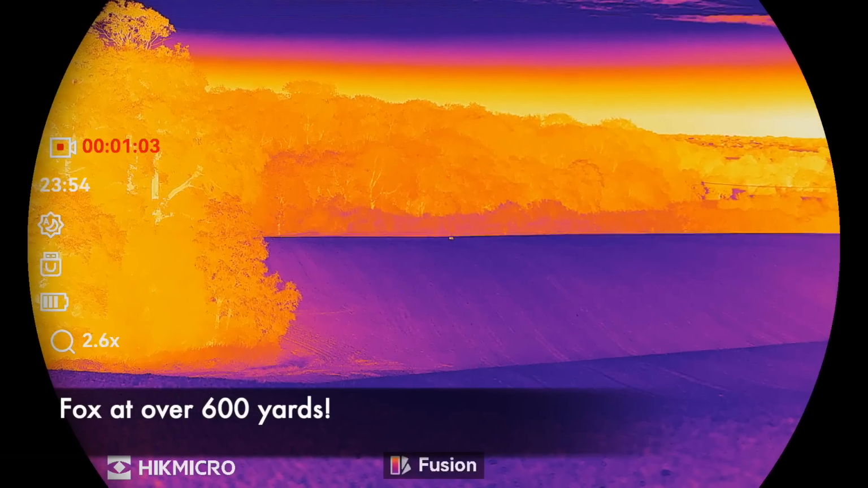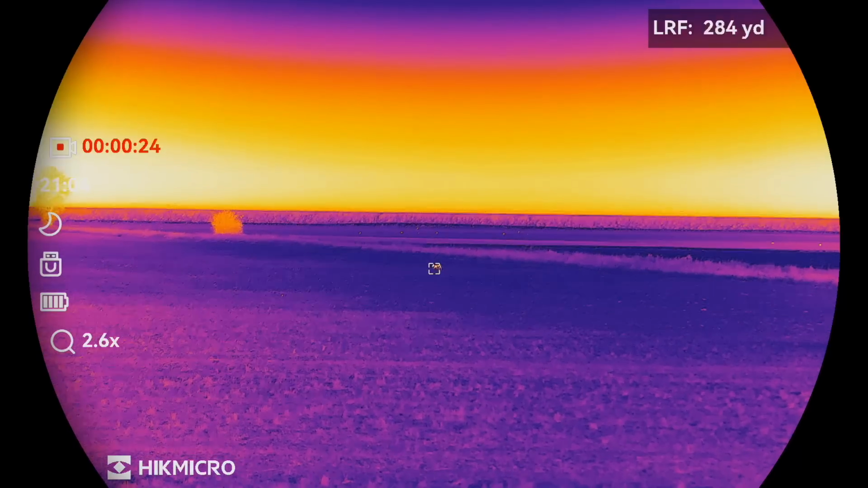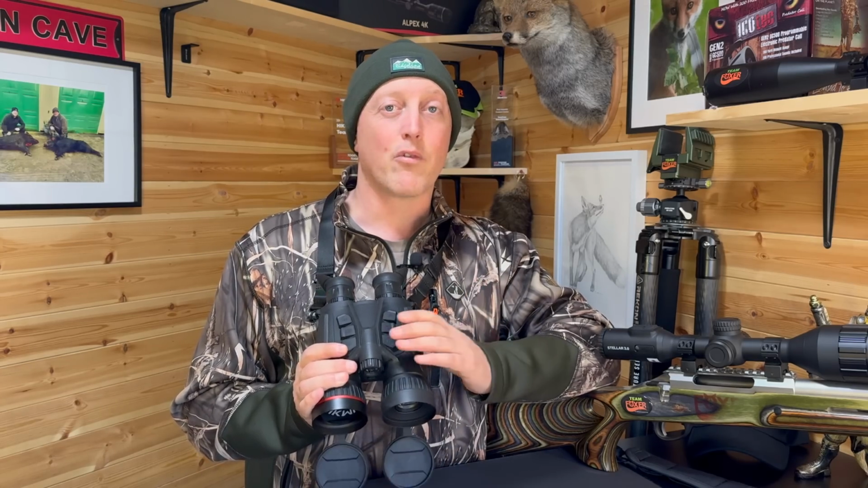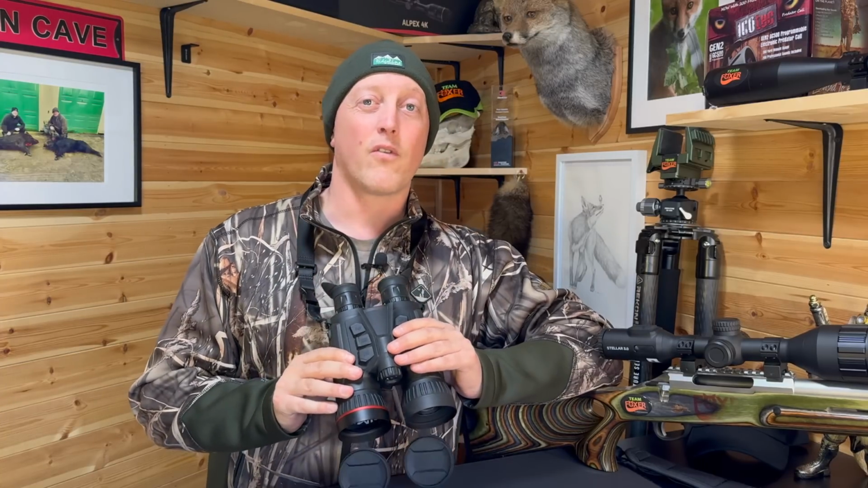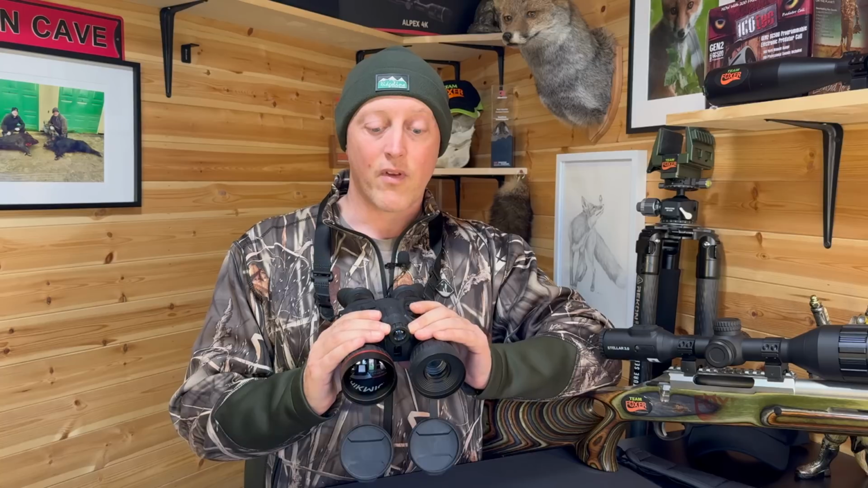So when I'm out foxing, I want good range, I want great field of view, I want accurate ranges to my targets, and I think above all else you want decent ID on your quarry. The flatlands of the fens round here, it can be very difficult sometimes to get an accurate range because it's so flat, and it's not uncommon to spot foxes at 500-600 yards. So when you've got an accurate to within 1 meter laser rangefinder that's capable to go out to 1,000 meters, that then is very handy indeed.